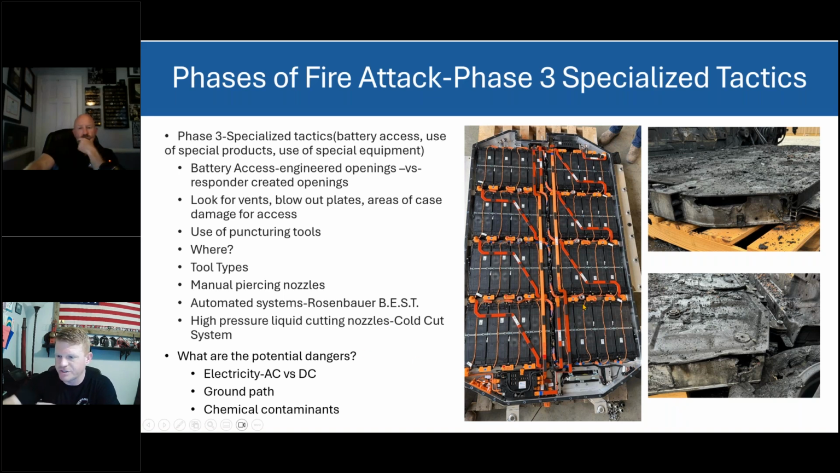Now, if you touch the positive and the negative connector of the high voltage cables, the big orange cabling in the center, the flat bars are just bus bar connectors. But if you touch those, or this big orange plug at the very end sticking out of the battery, there are two blade connectors that go into the battery. If I took a piece of wire and connected one to the other, that is a good potential for me to hurt myself.